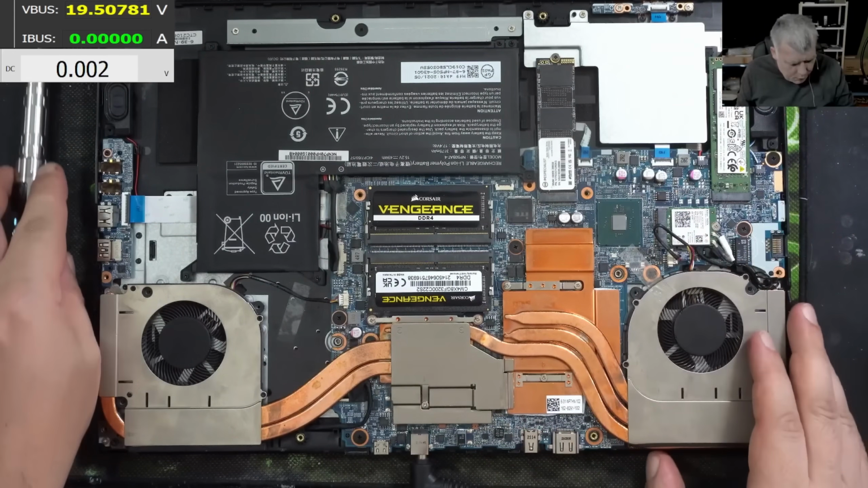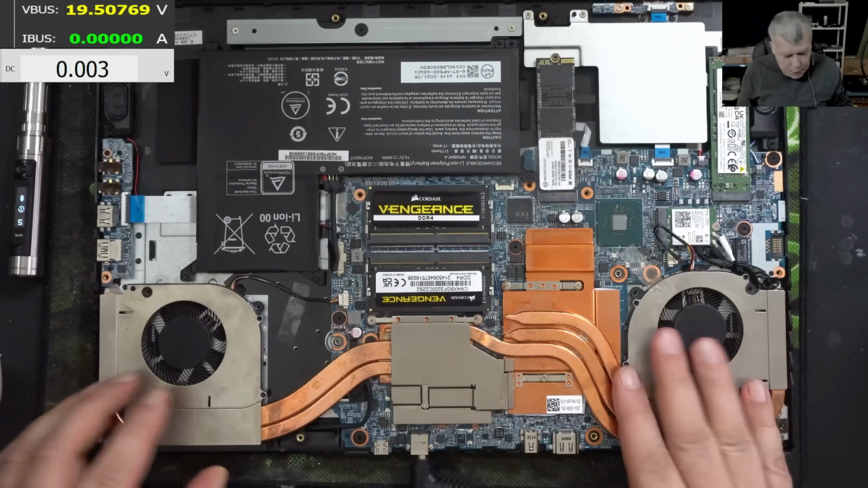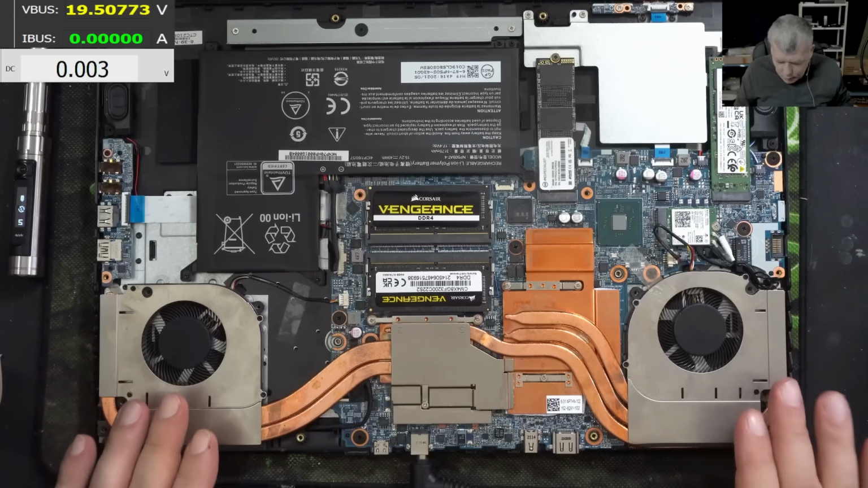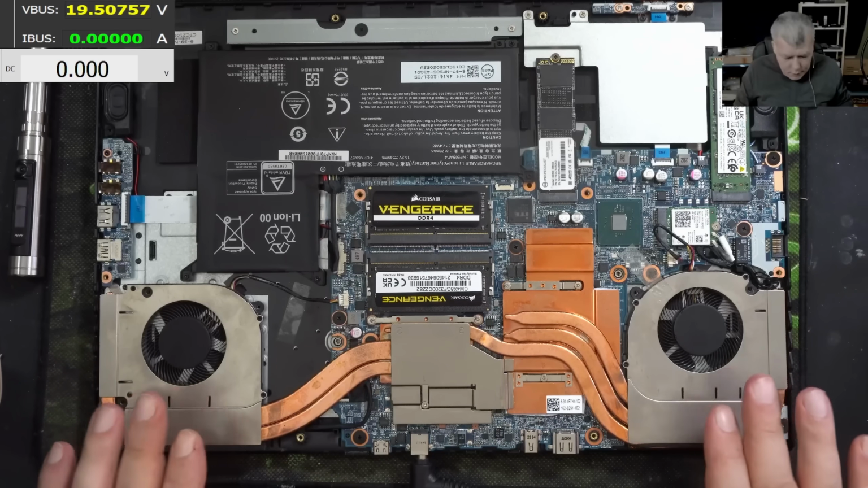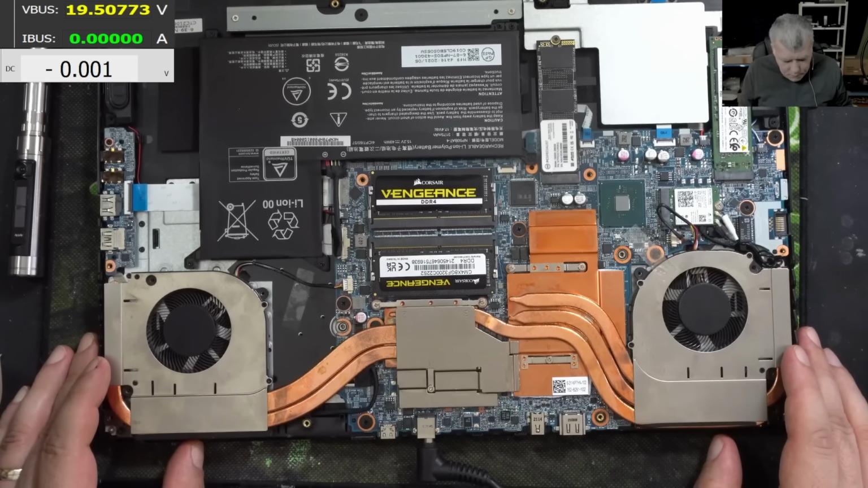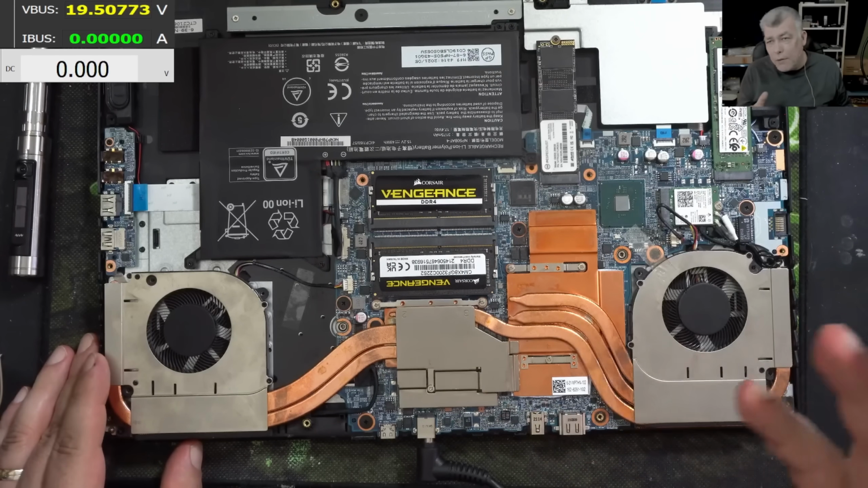I'm happy. I hope the customer still has a good gaming machine. But if you have this laptop, be sure you keep it clean because it's running very, very hot. I can't even hold my fingers on the heatsink to understand how hot it is. There are different kinds of cooling curves.